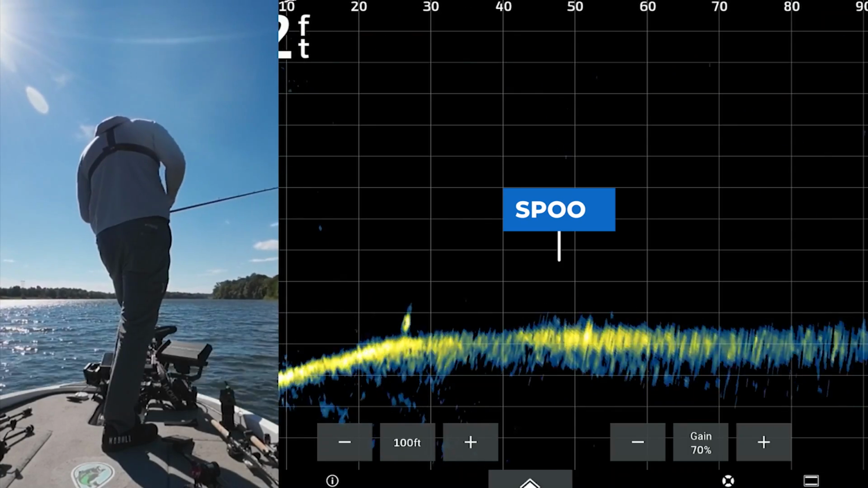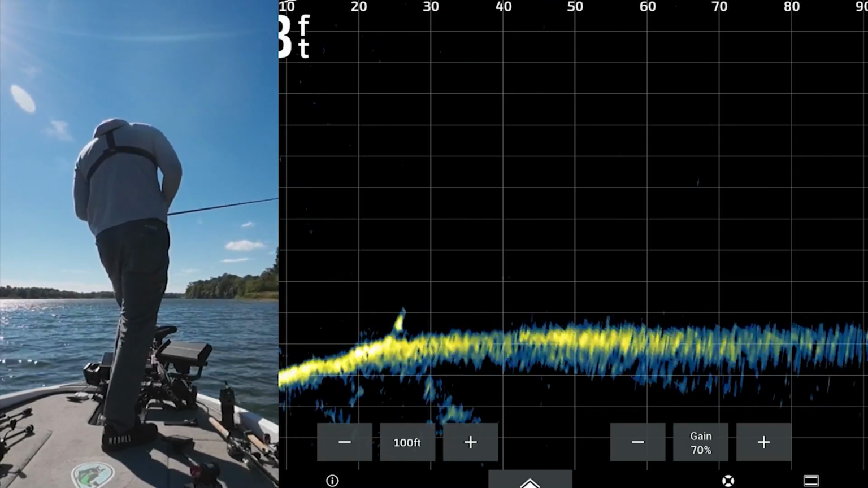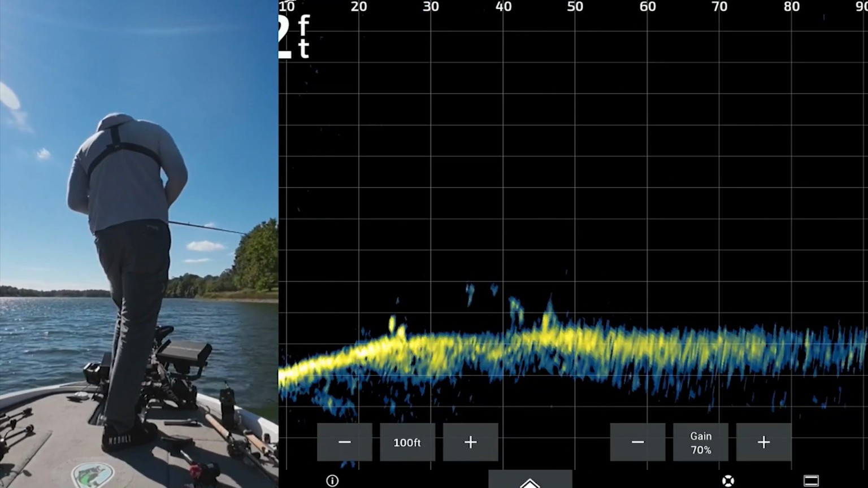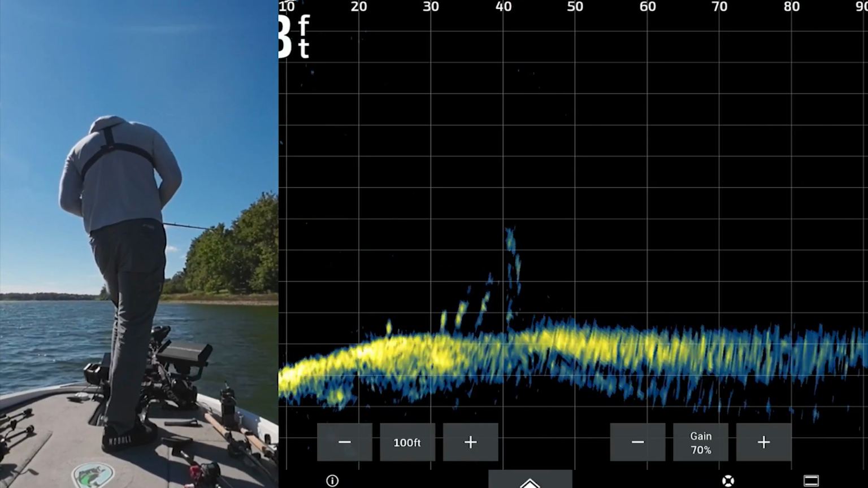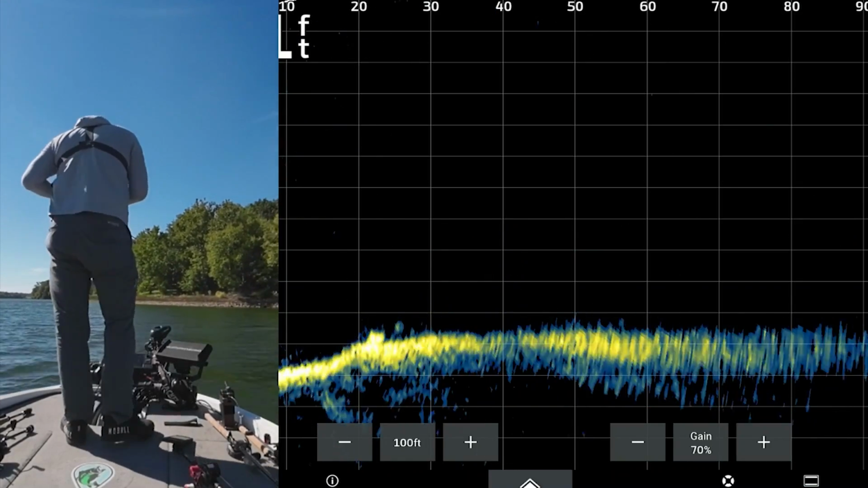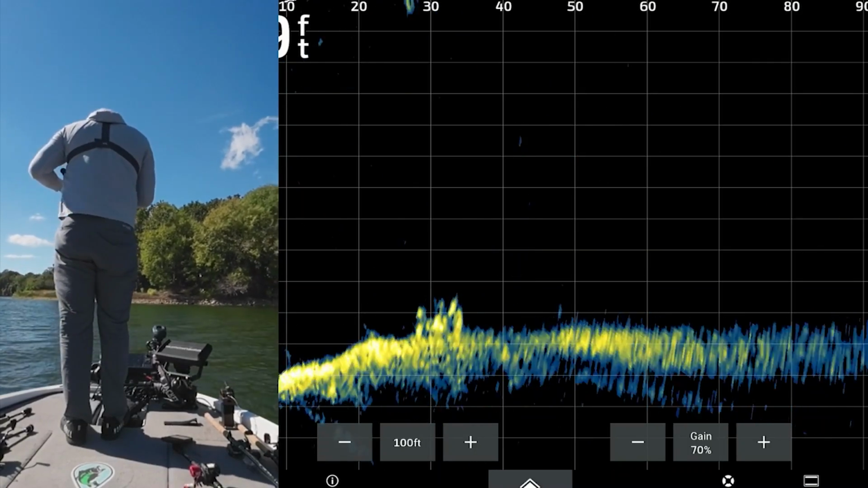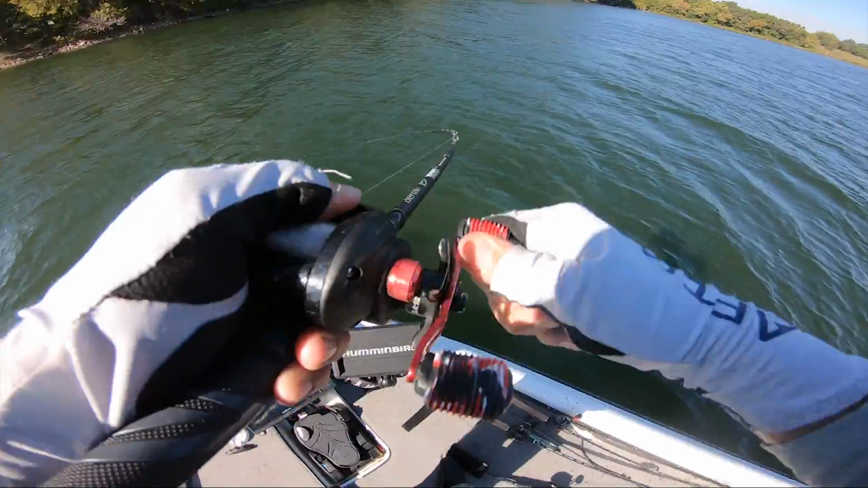Oh, here's one. He's coming right on the bottom. 50 feet out. Eat a fish. There's a bunch of them down tight to the bottom. You can see several of them are actually following it. I'm not sure if it was because that fish had just gone down the bottom or if conditions have changed, but oh my gosh, look at them all down there. There's a freaking pile of them.